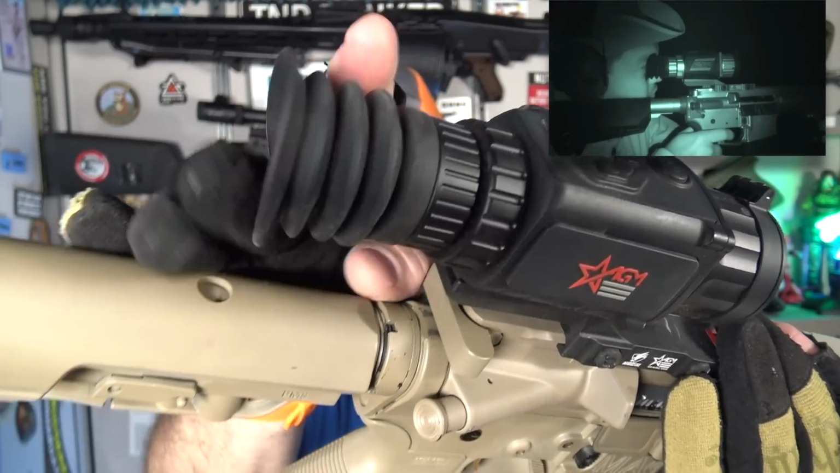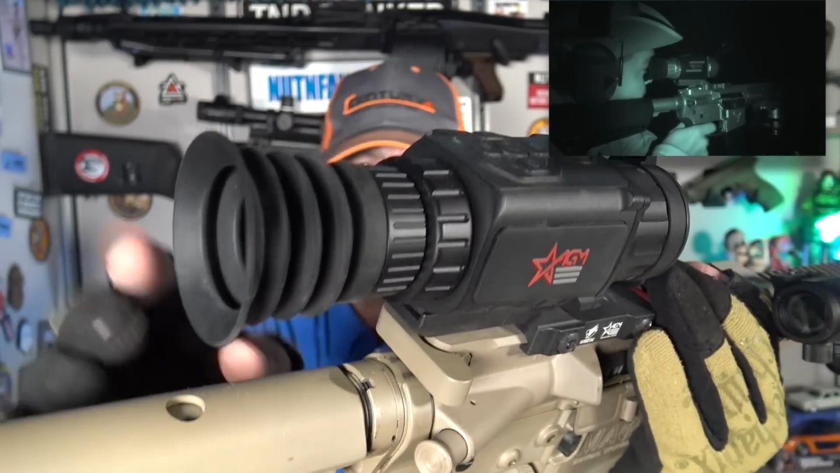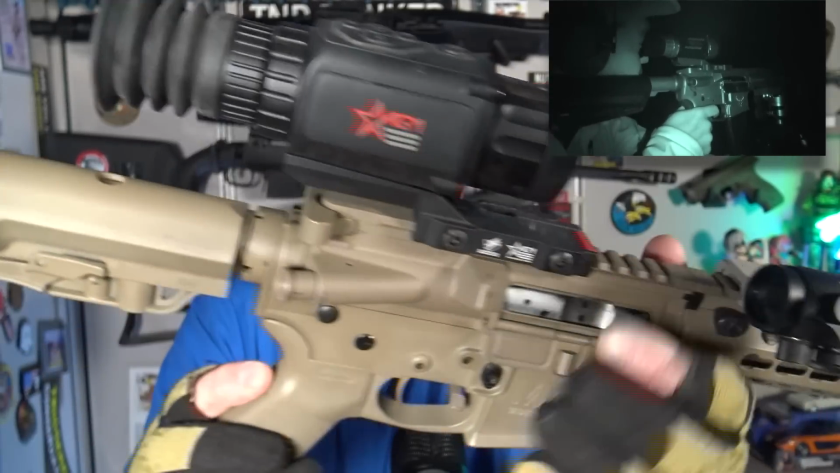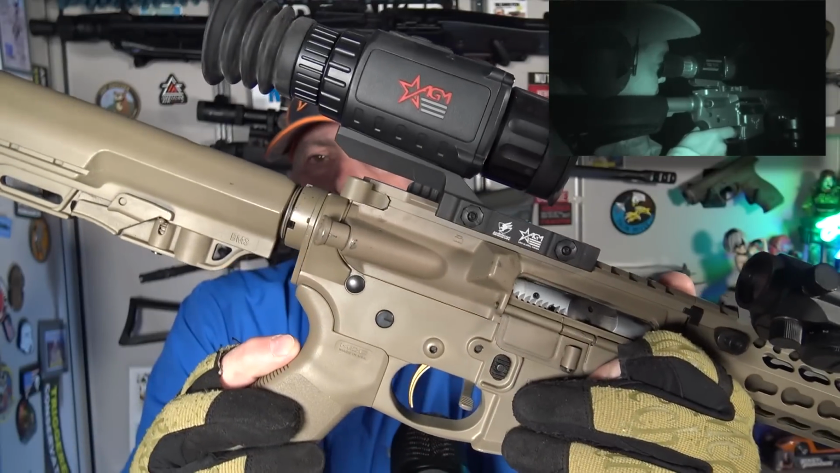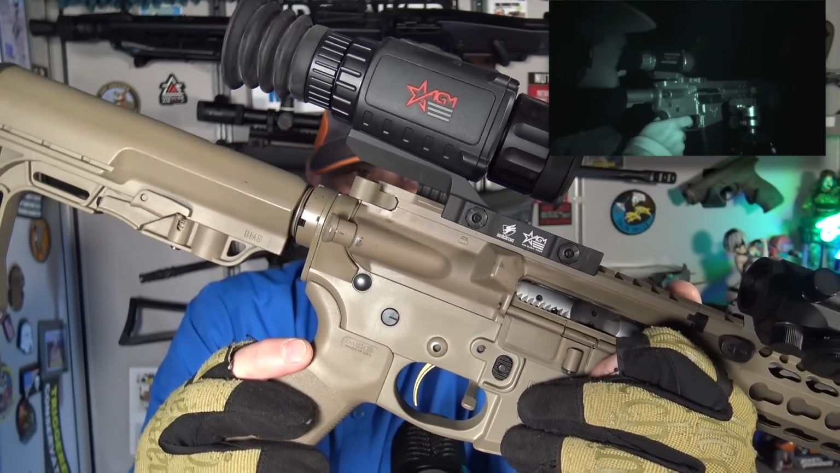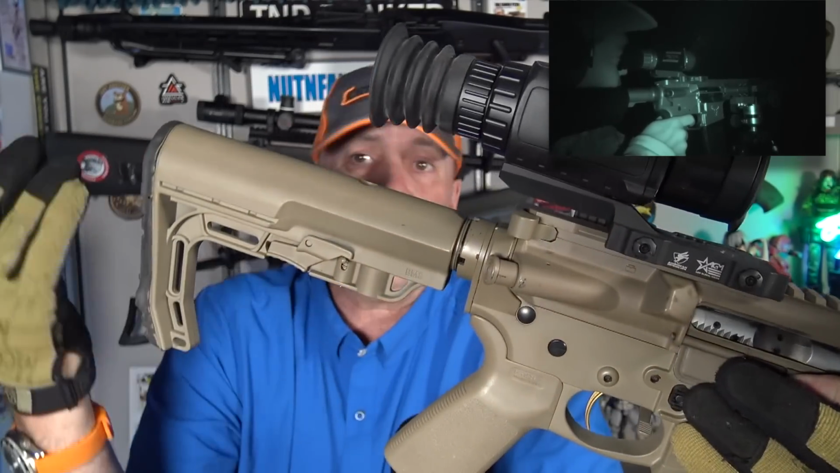You will be using that to shield your eye. Again, you can shoot this at night. That would be super important to push on up to that optic. You might note that I have mine mounted pretty aft on my AR-15. Okay. This is probably how you want to do it, dudes. Just like that. And experiment with your length of pull where you want it.